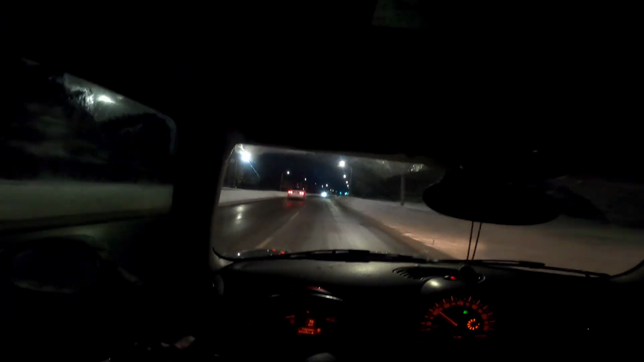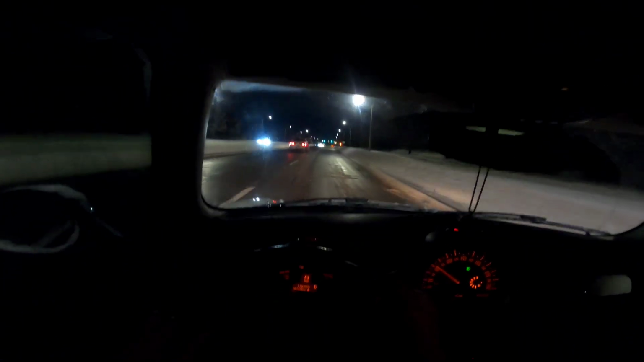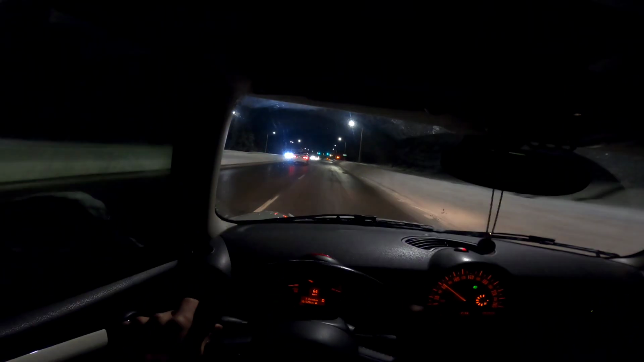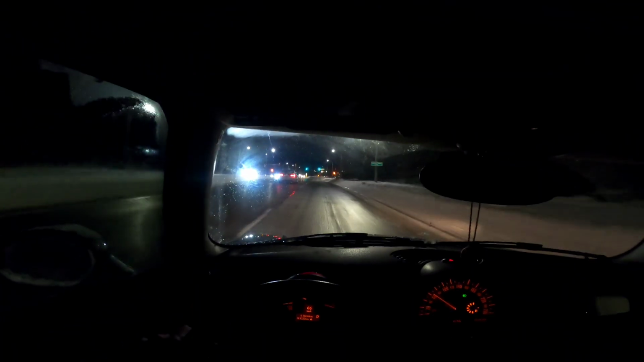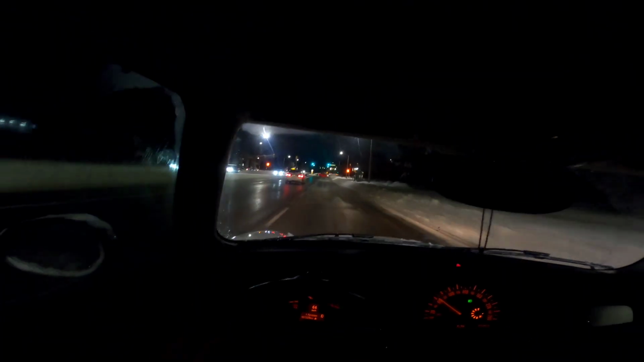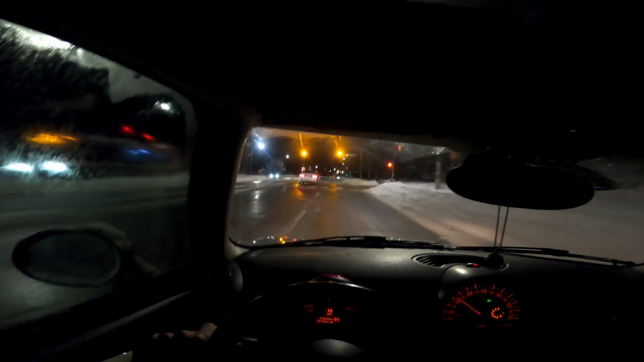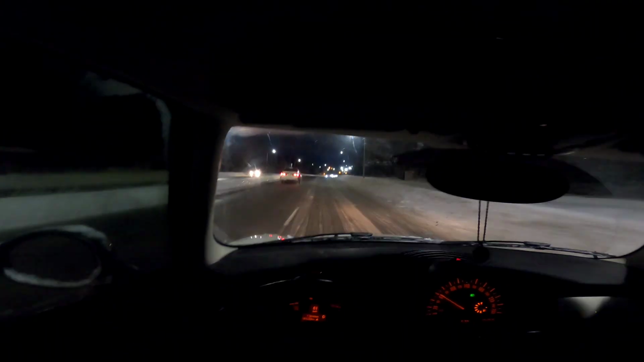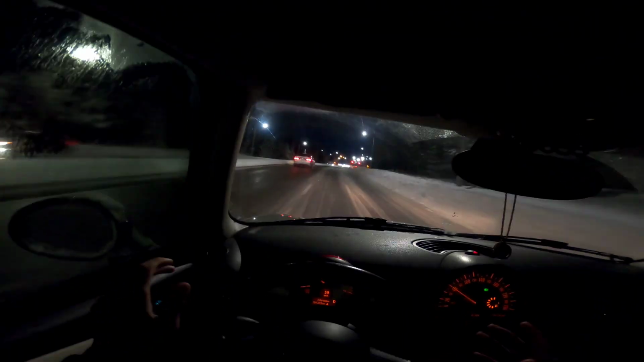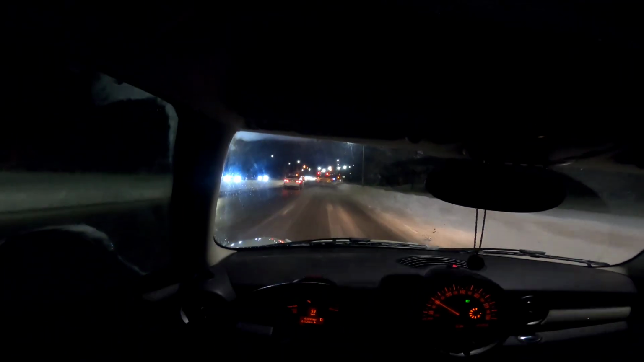So yeah, this is the Mini 2013 model Clubman, first generation Clubman, same as the R55 Mini hatchback with a little extendo in the back. I haven't driven the R56, but I do know that I like this R53 or R55. It feels so good, it feels tight.